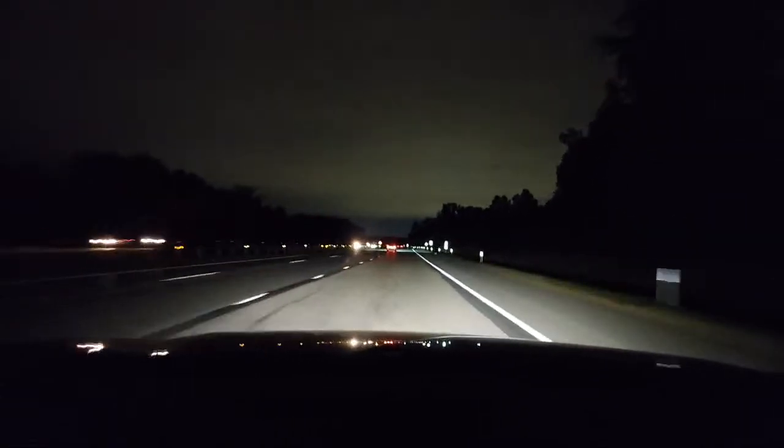This is a long S curve. I'm at about 44. If you were driving, most of you would go about 35, way too slow. And then I would check my mirror and say, you need to pick up. Signal our intention, look over our shoulder.